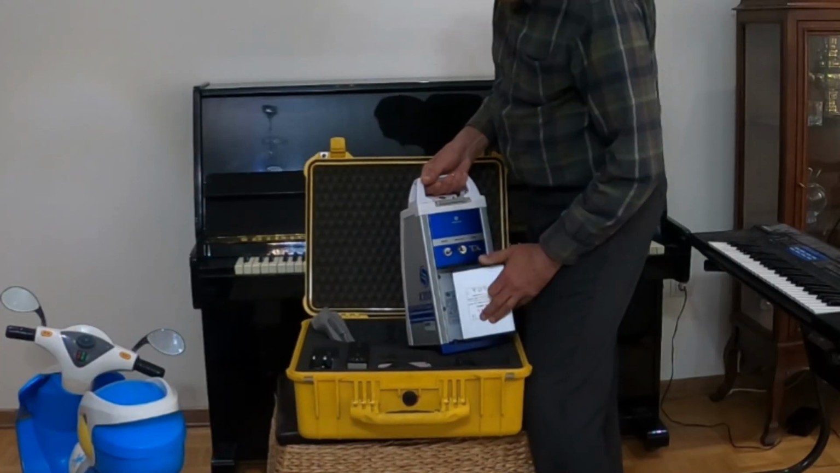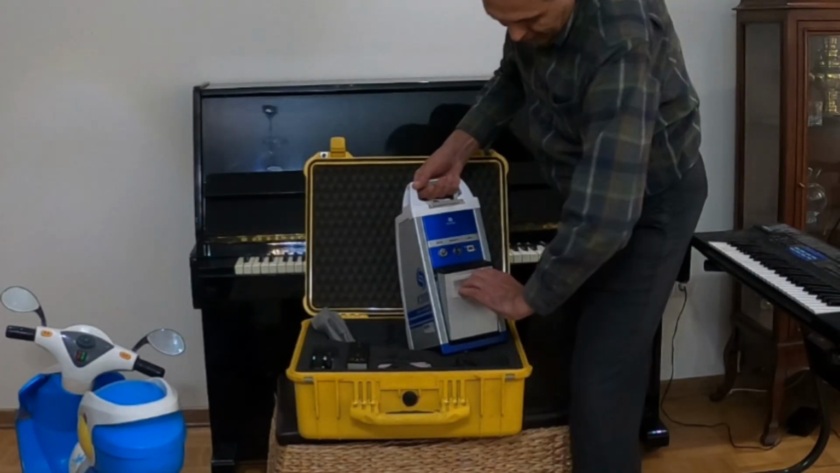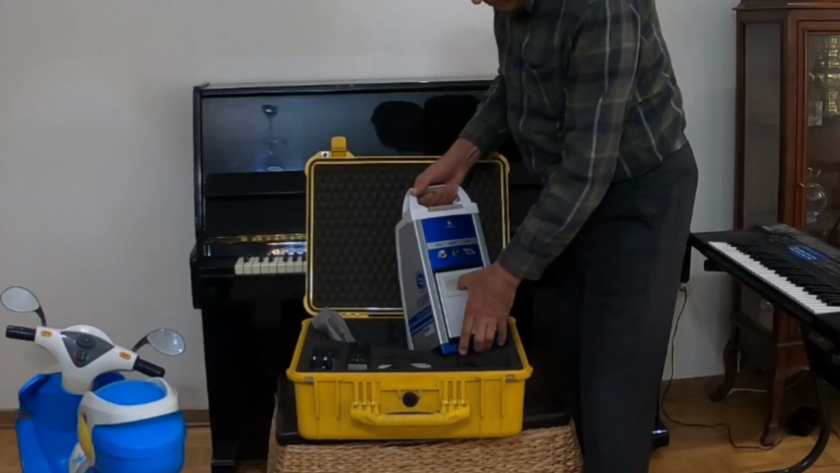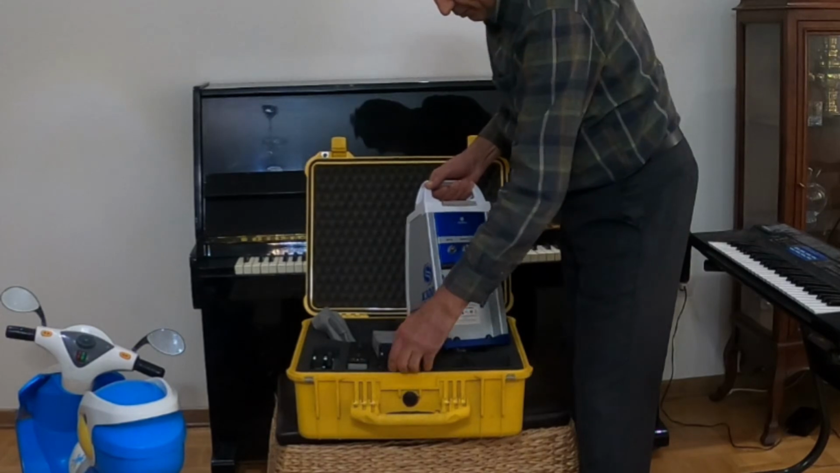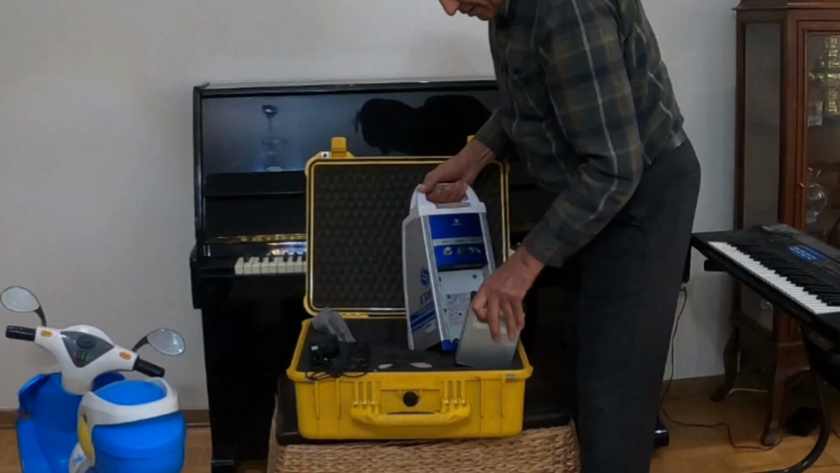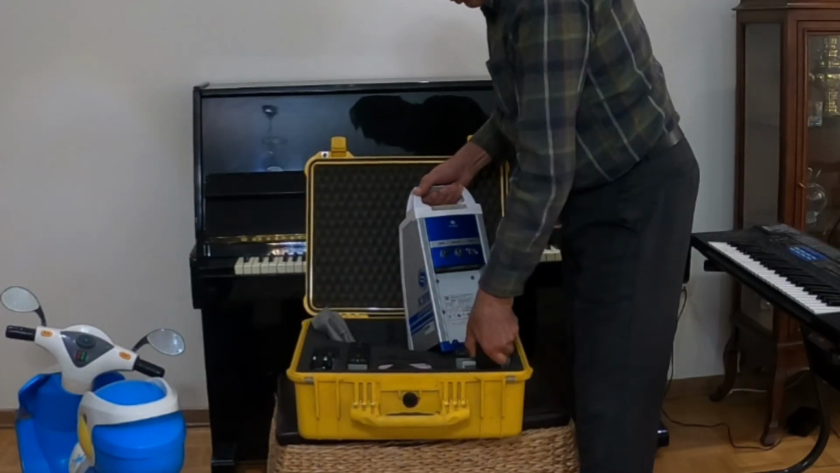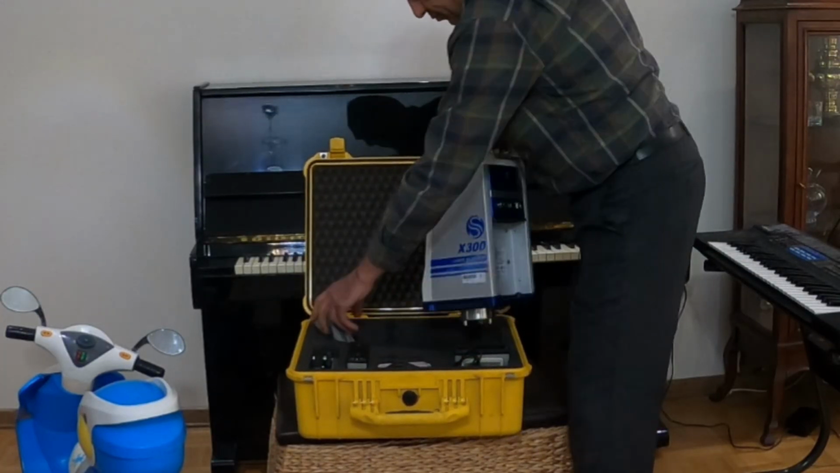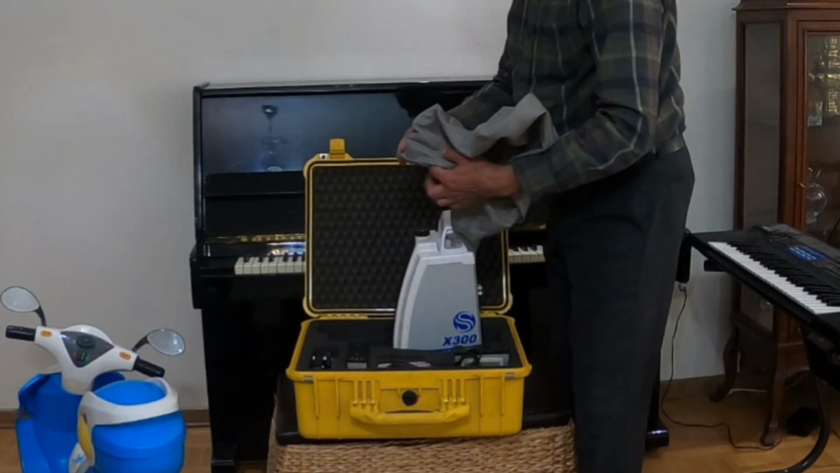Putting and removing the battery is just like this: you have to push from this side down to get it inside, and take it out like this. Push down, and then you can do it. So: two batteries, one charger, the cables, and also the cover, which is very important. You have to put the cover as well.